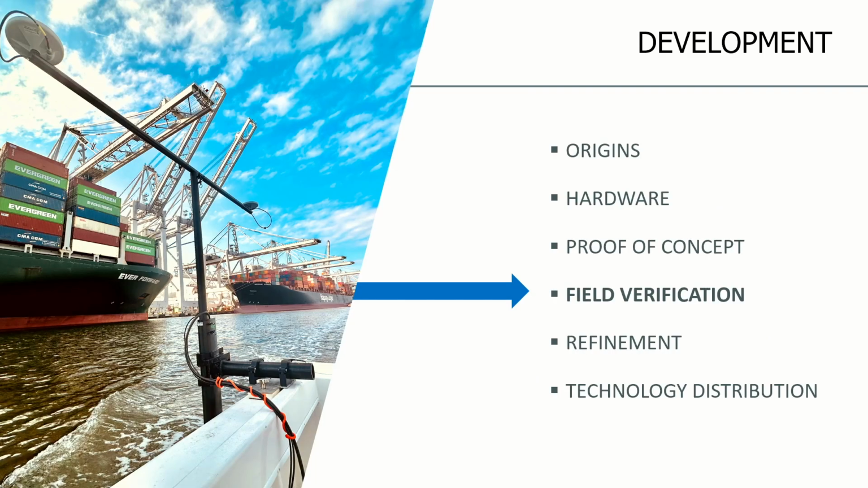So where we are right now in our development, I'm wearing a shirt here that says Norbit. We've had the origins of it. We figured out that there was a necessity to find a solution. We worked with a few different industry folks on the initial proof of concept, and we're in the field verification phase. After the test we've carried out this week, we're going to start refining it and validating that solution to finalize it and then release it into the wild.